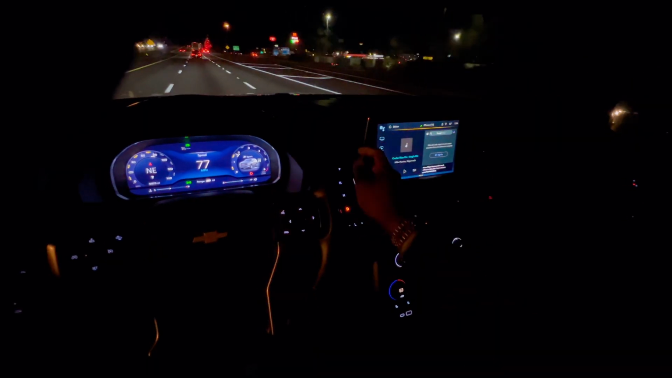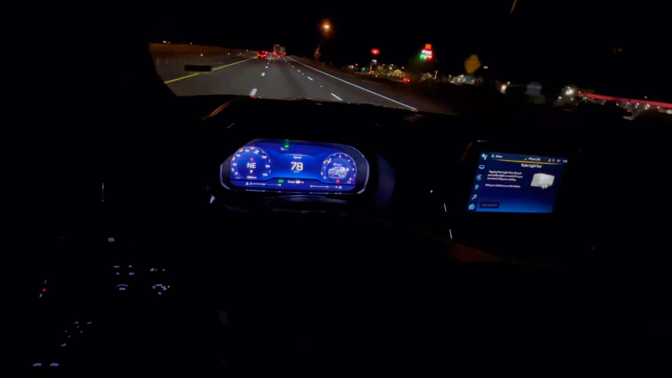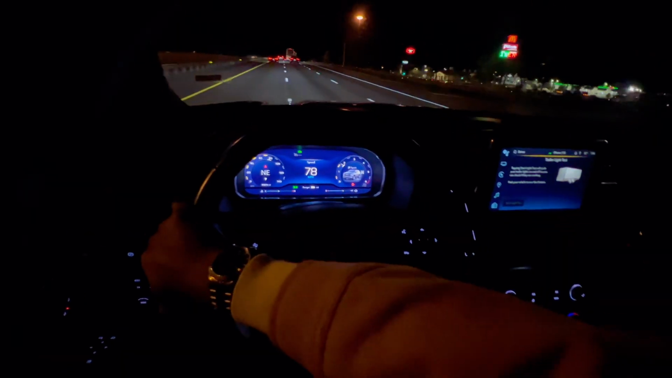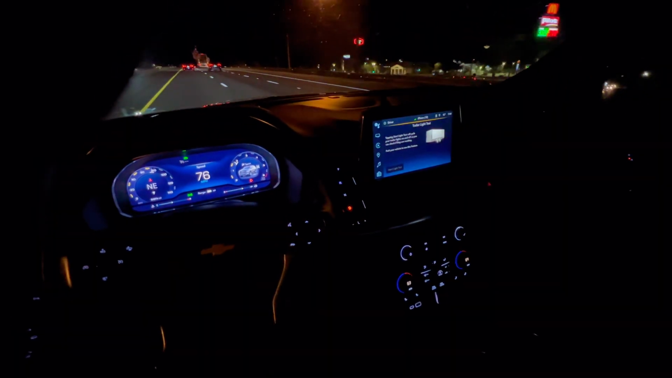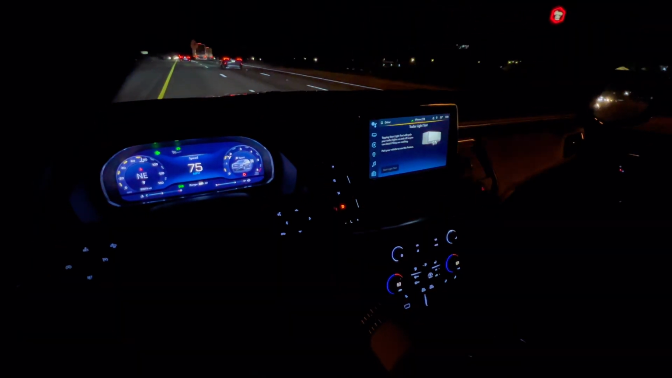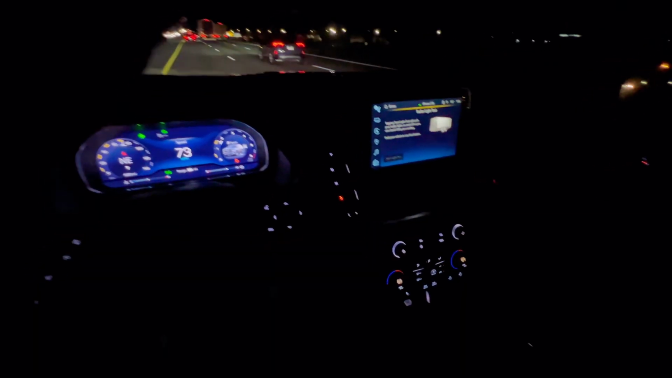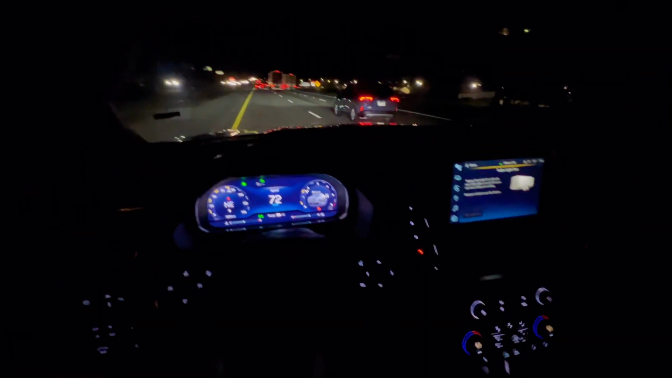I guess if you want to hook up a trailer, yeah, if you want to hook up a trailer light test, that's pretty cool right there. I like that. So if you want to haul a trailer or anything, that's pretty cool. Nice feature.